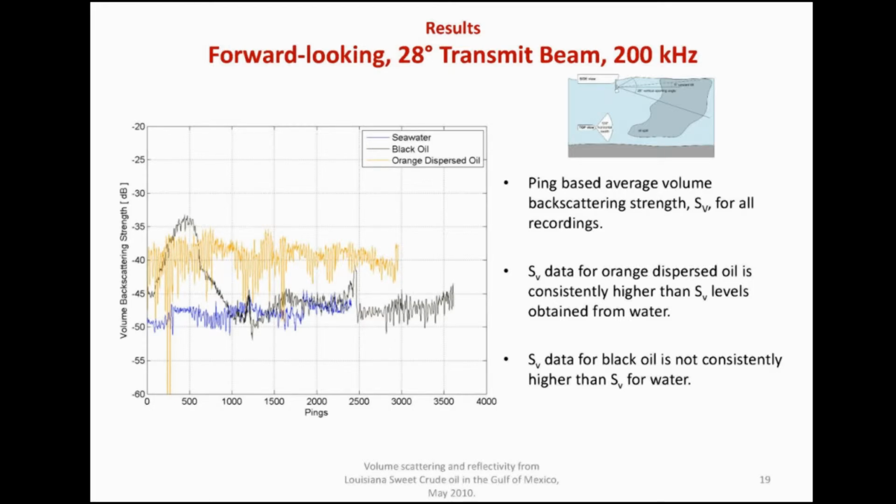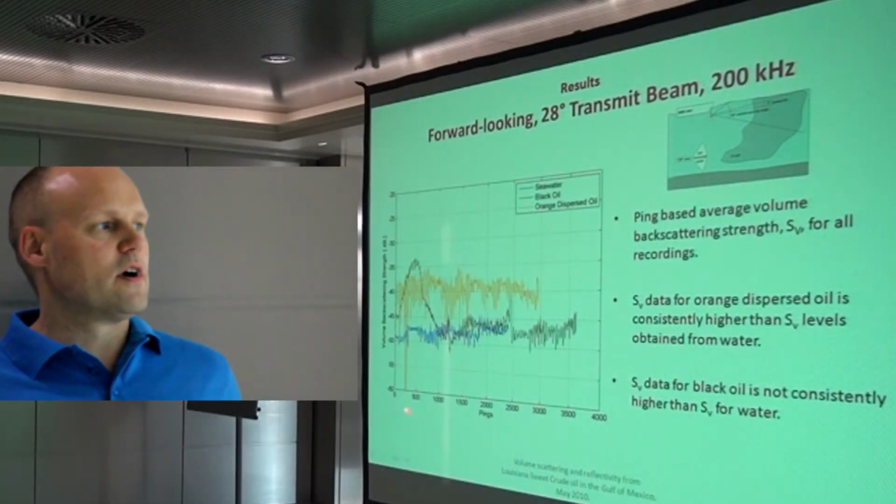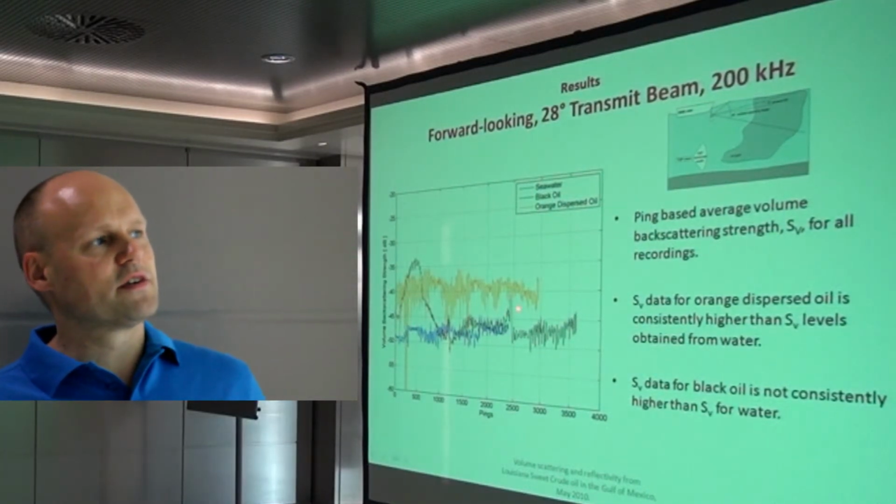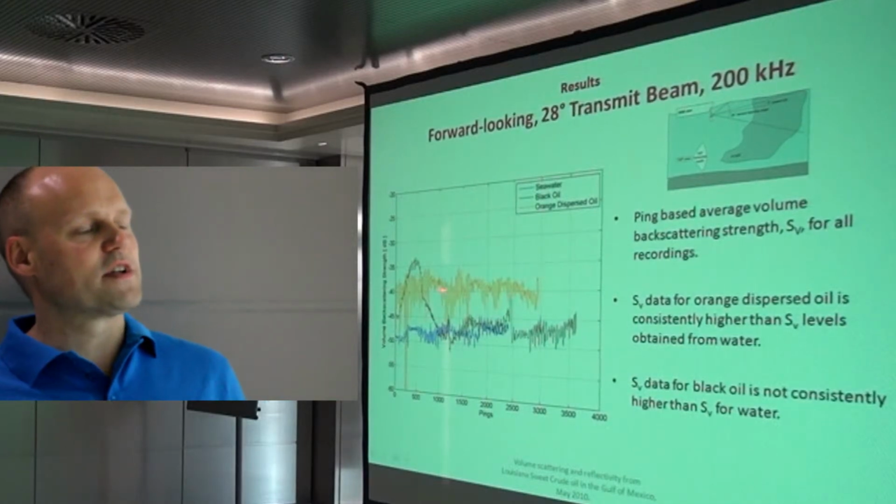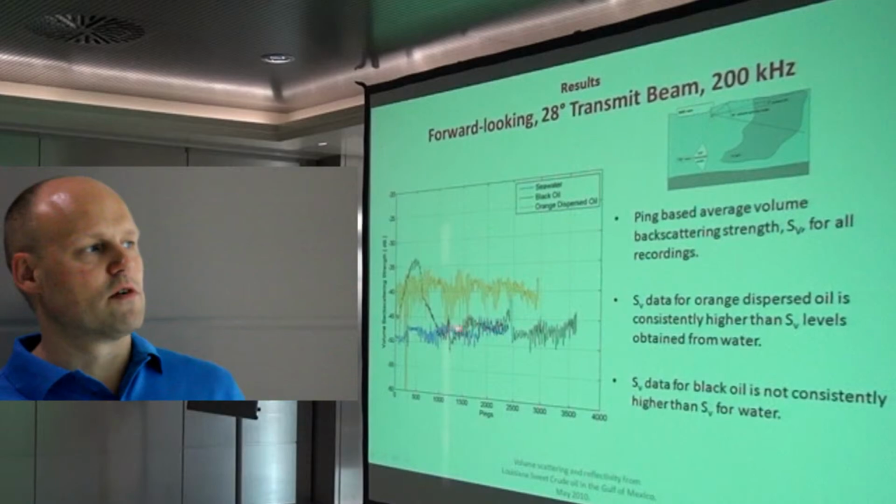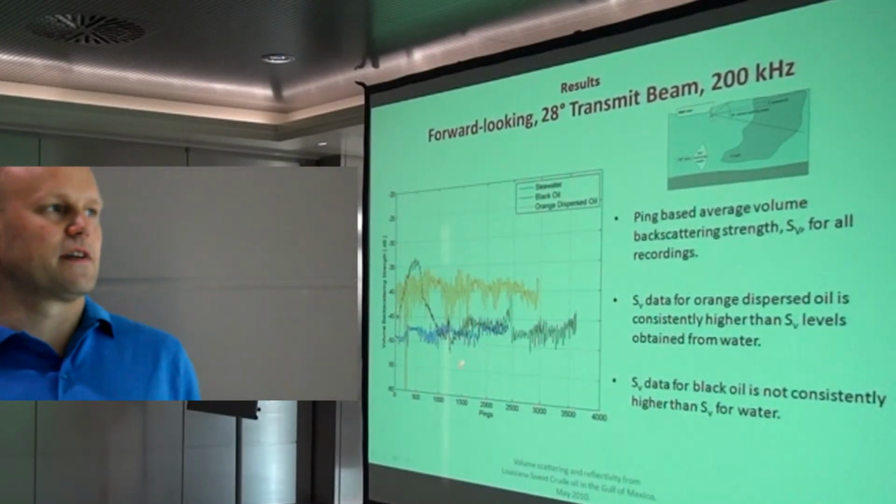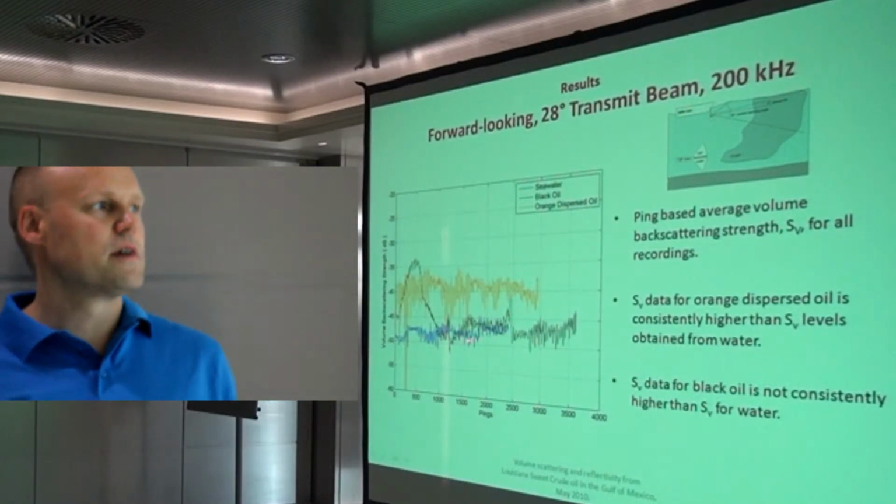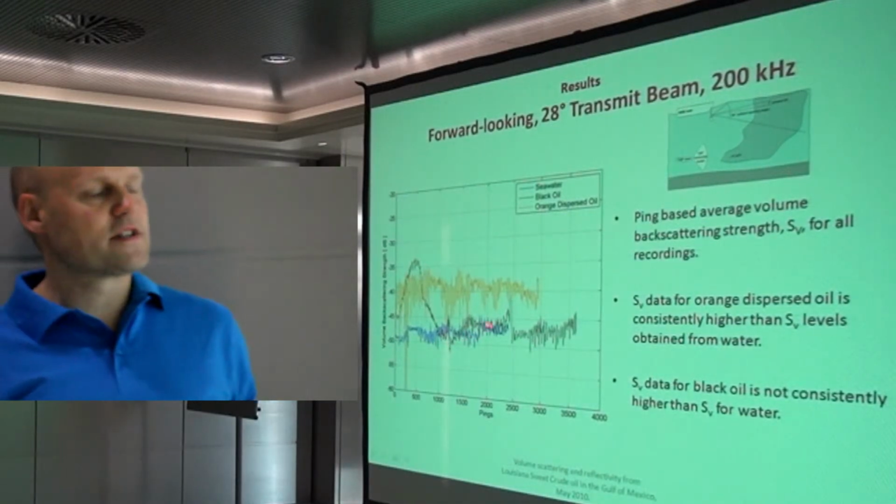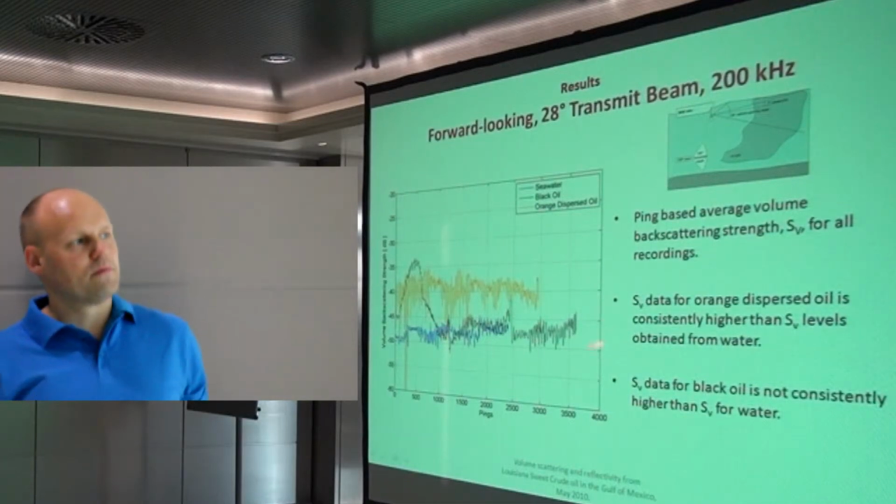And for each ping, we just took the average value, and then over 3,000 pings or something like that, we plotted the volume scattering data for the cases where we observed orange dispersed oil, black oil, and seawater. And we can see that the orange dispersed oil is consistently higher than it is for pure seawater. It's about 10 dBs. And for the black oil, we had some really high spikes here, and down here, the black oil was mixing with seawater.